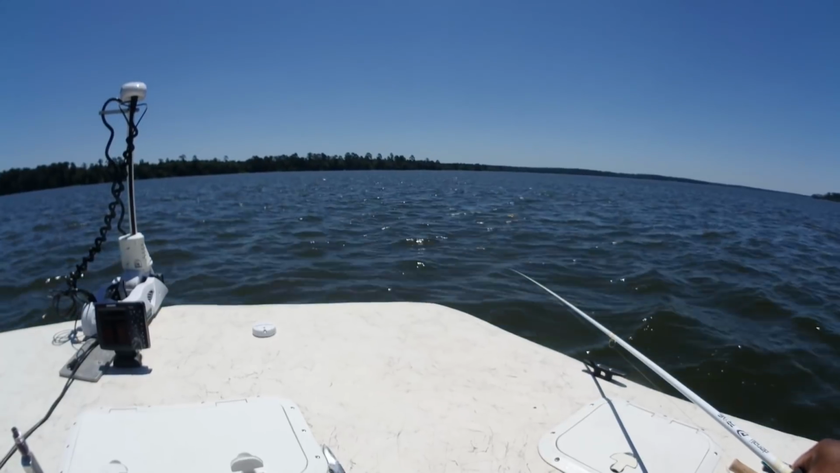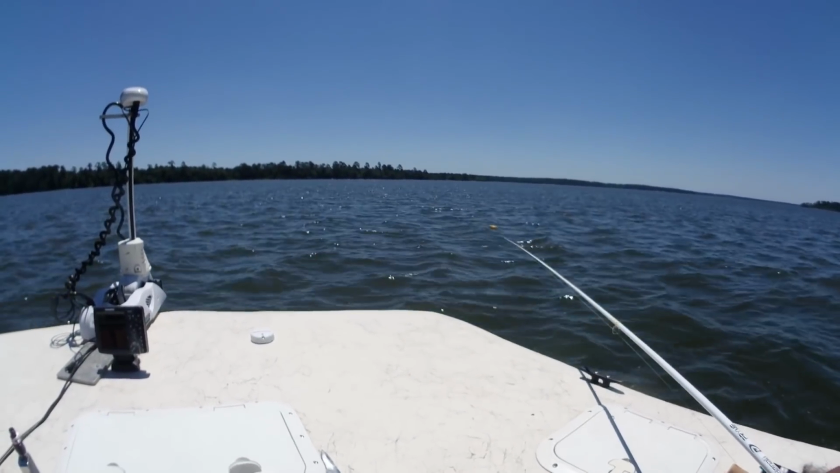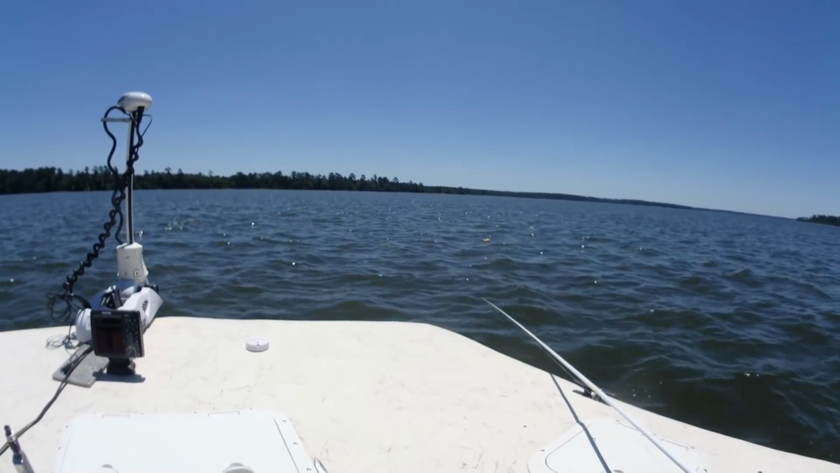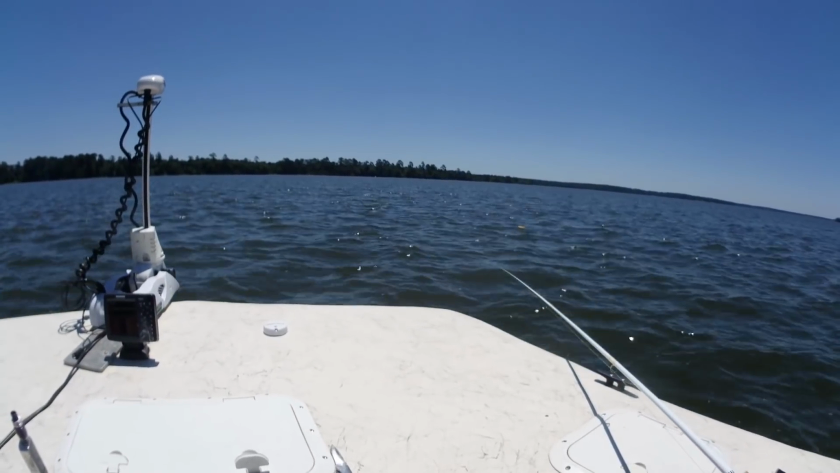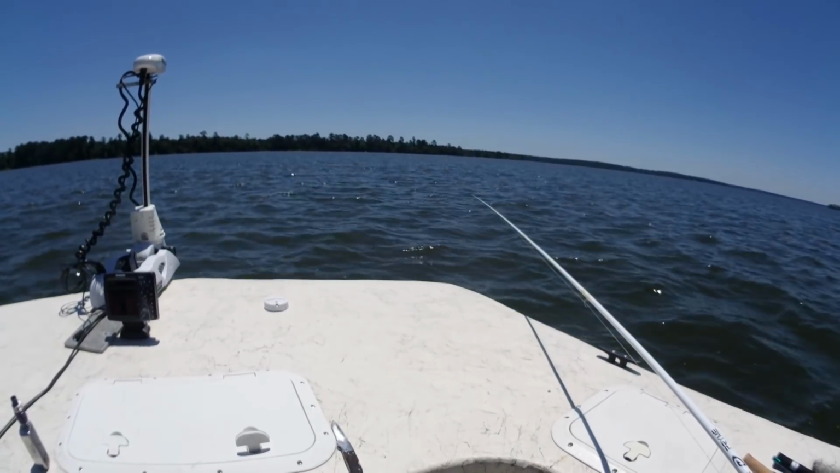Let's try for a nudging. So if that wind would stay like this, it would be awesome. I'd go back to my 1/16.